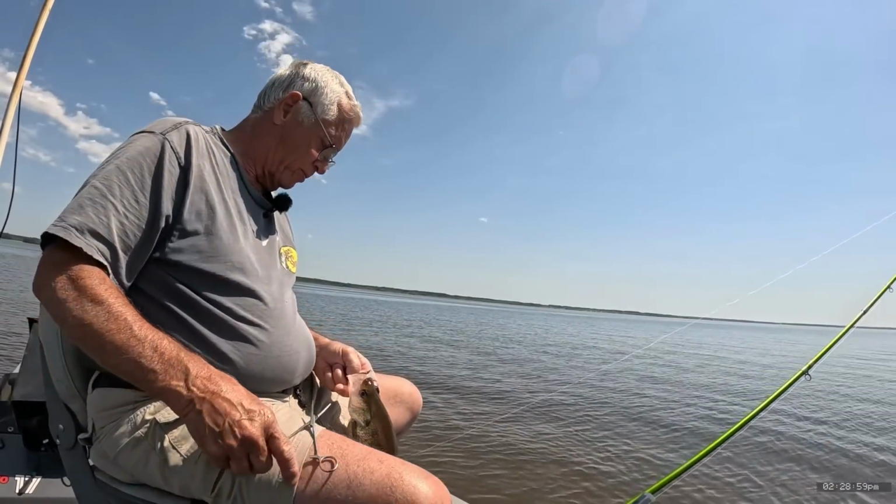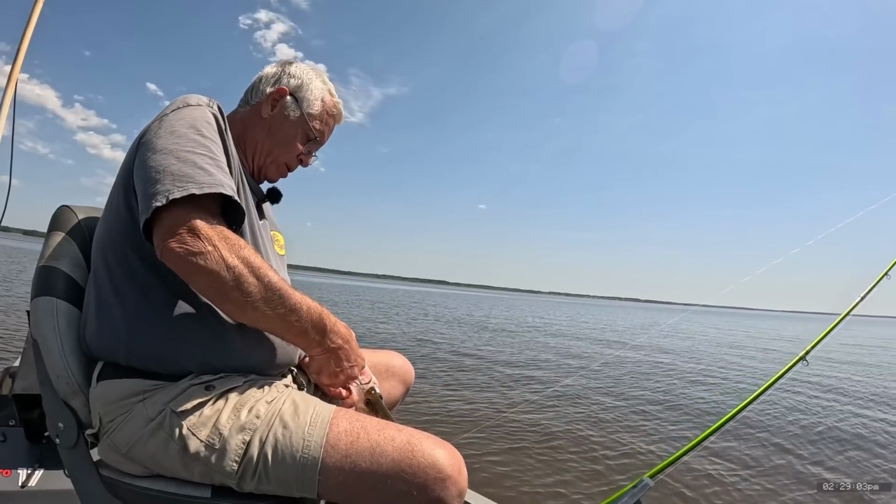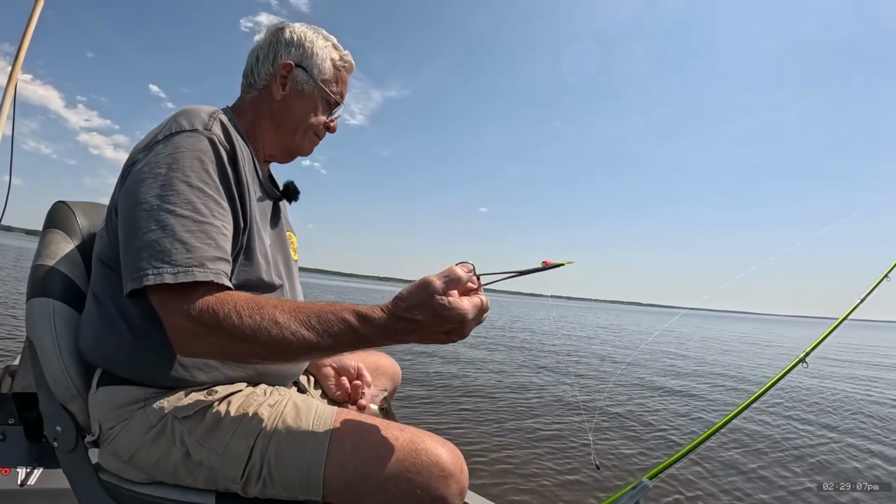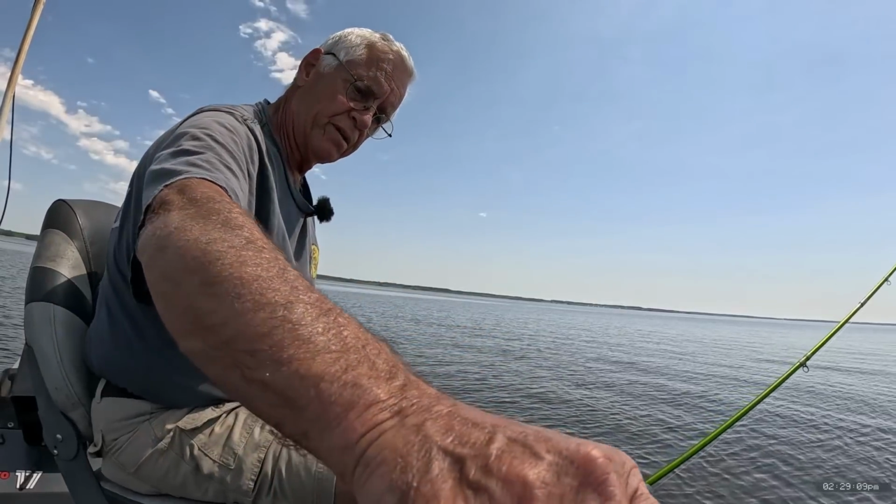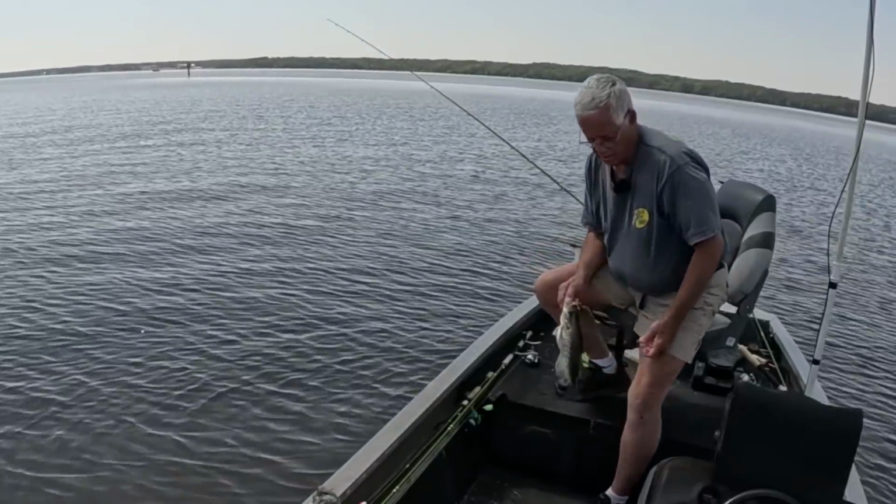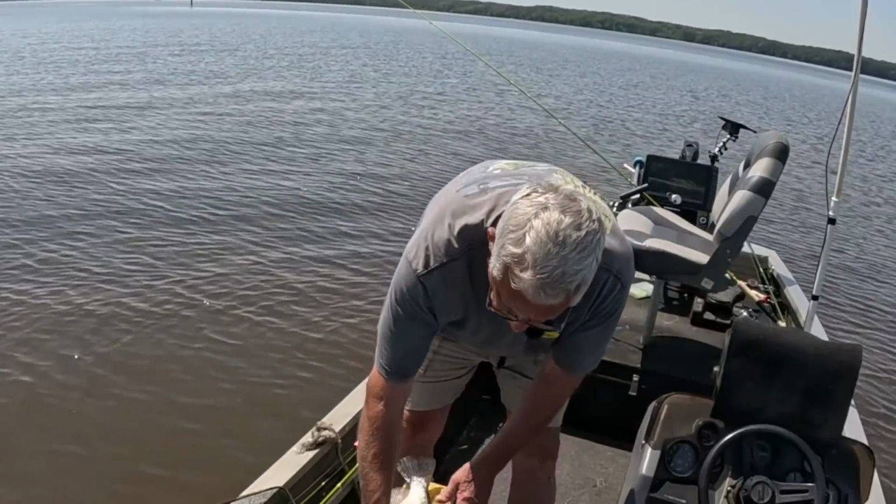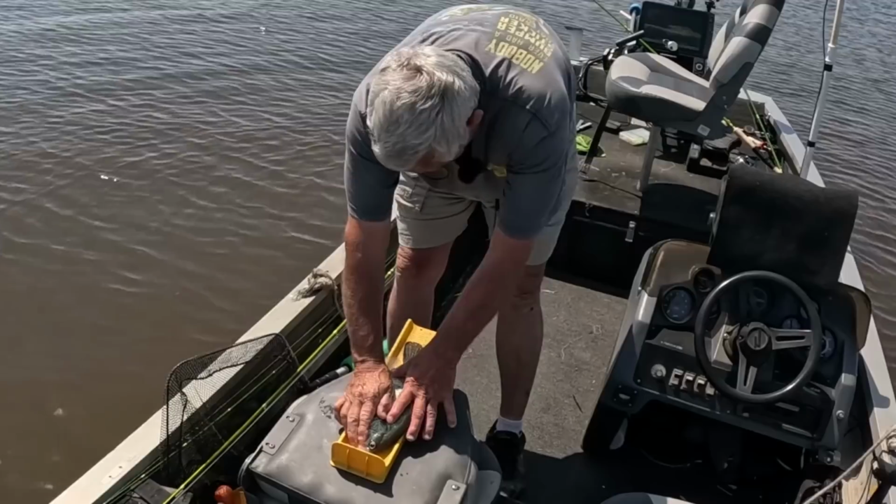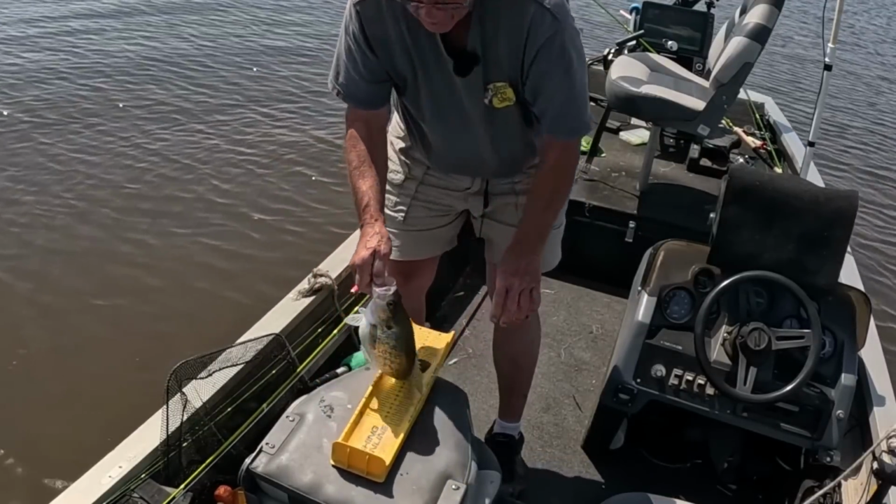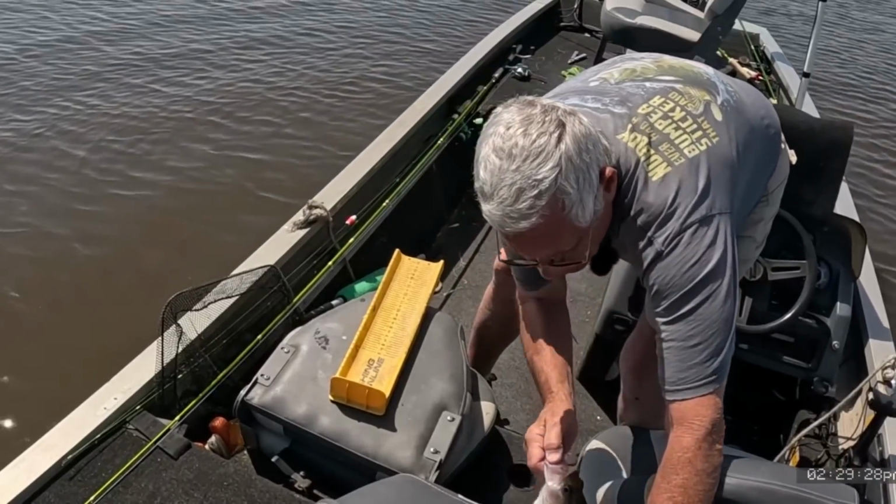Man, we caught some huge fish today. There it is, look at that. Man, I'm telling you, y'all need to get y'all a sack full of them things from Sid while he's still making them, because he may be up making something else here before long and quit making them. That is a 14 3/4 inch fish. 14 3/4. Now we got to take another fish out.